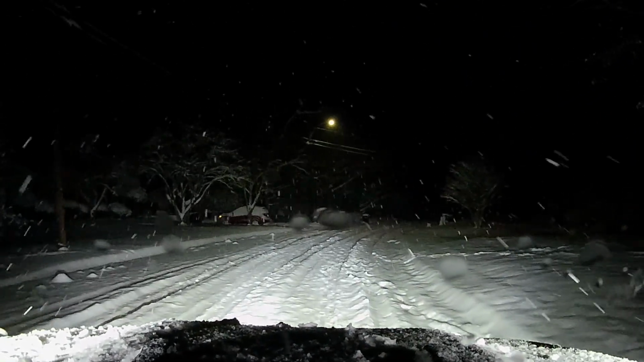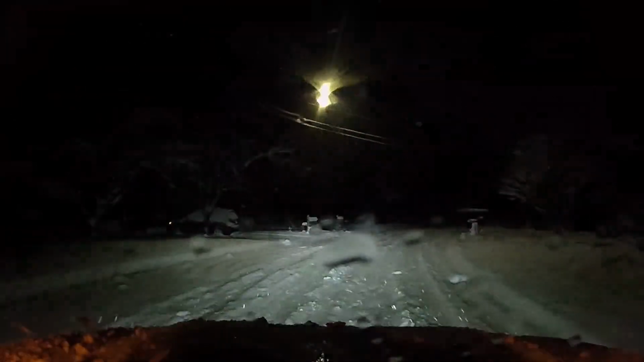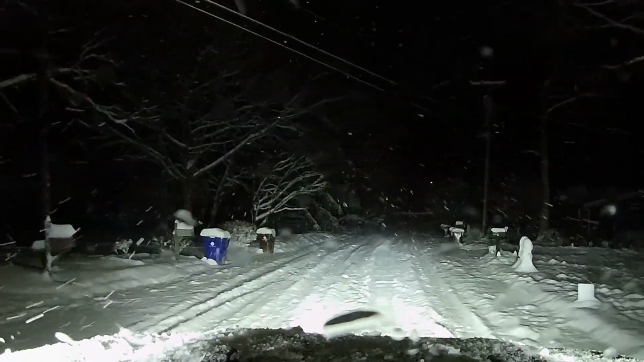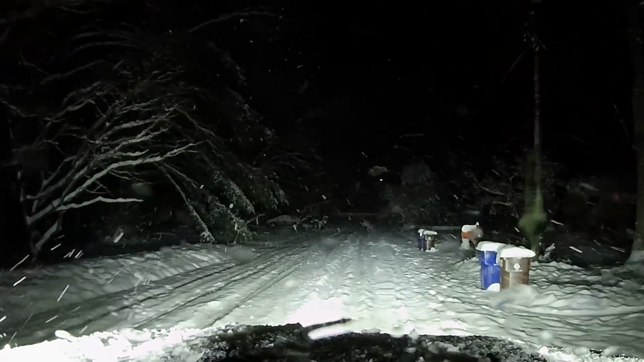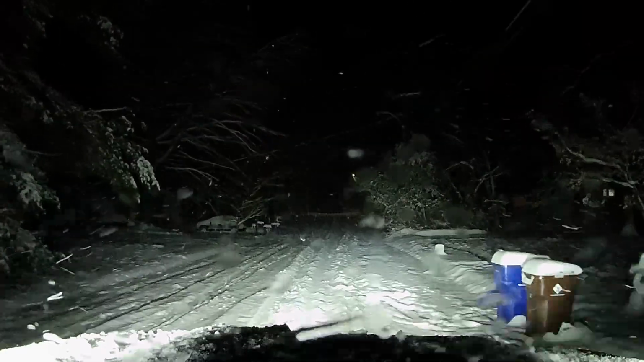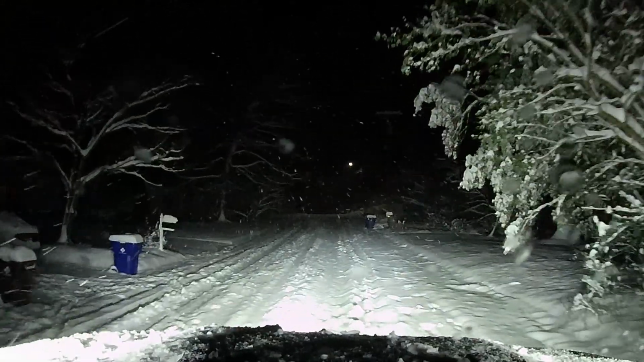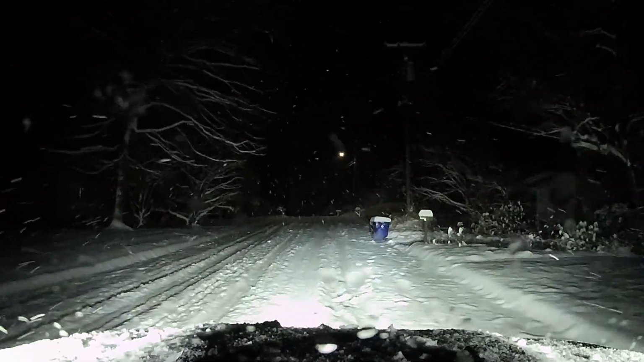But you can see the snow's still coming down. We got about 8 inches right now, and they're saying probably 3 more inches, so it's a good little bit. This is the same hill, coming up to the same hill that we went down earlier today. There's probably gonna be a lot of people down there, so we'll see if there's anybody down there that needs any help getting back to their house.